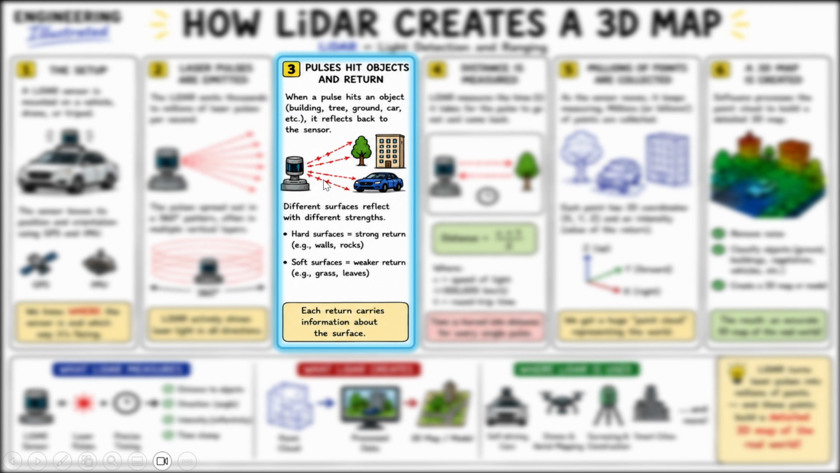These pulses are sent out in all directions from this sensor, and they travel until they hit certain objects and surfaces such as buildings, trees, the ground, the car. When those laser pulses hit, for example, a car, they bounce back to the sensor and send information. So what type of information does it send?